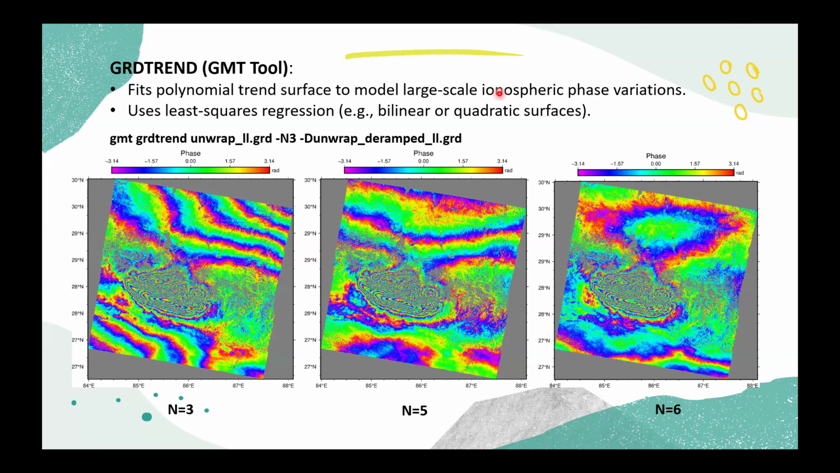I have also changed the value of n to see what it does to the phase ramp. First I put the value of n as 3. There is still a phase ramp here. Then after I put the value of n as 5, there are still some low frequency phase ramps. And again, I put n as 6. The phase ramp is somewhat removed in this case. So the only downside of this technique is that it removes the phase ramp caused by the ionospheric effect, but it may also remove the phase signal caused by the deformation, which is important for us. So yeah.